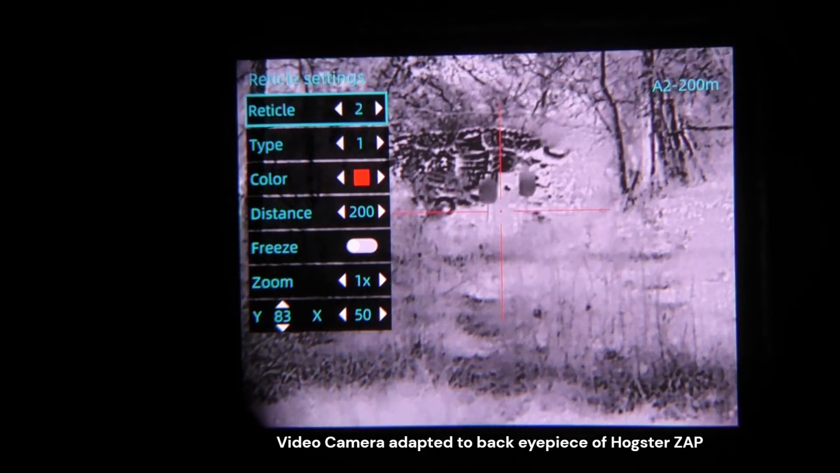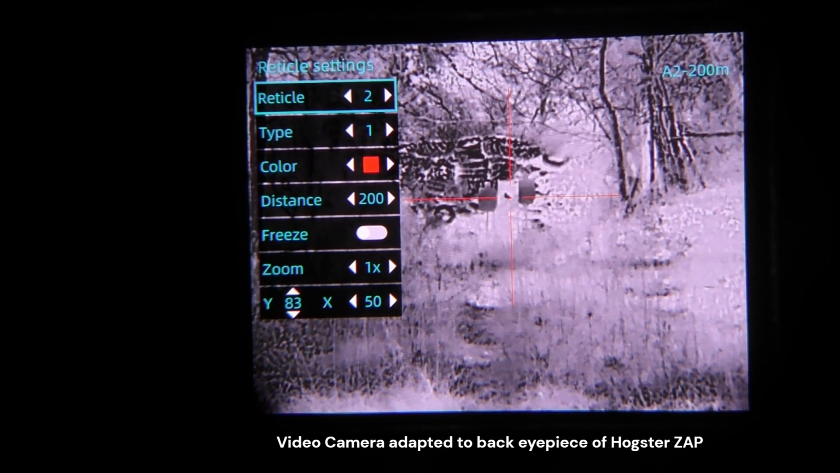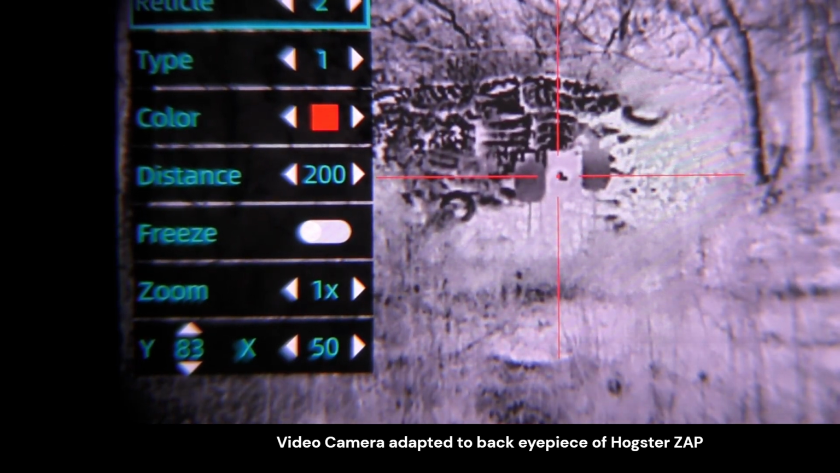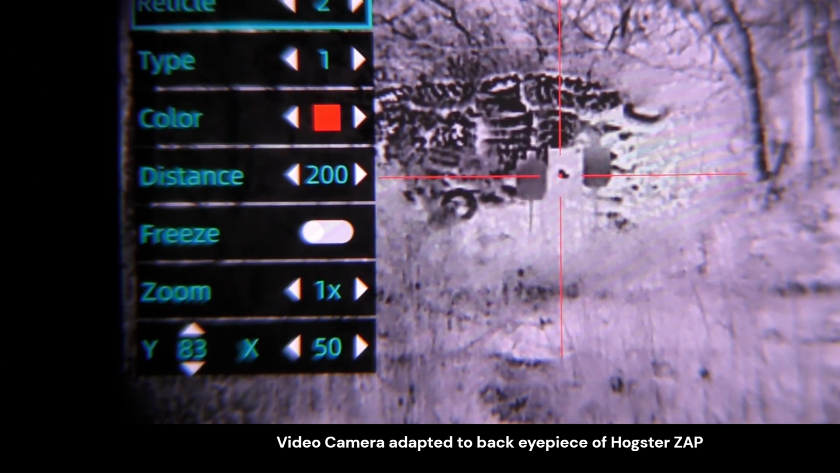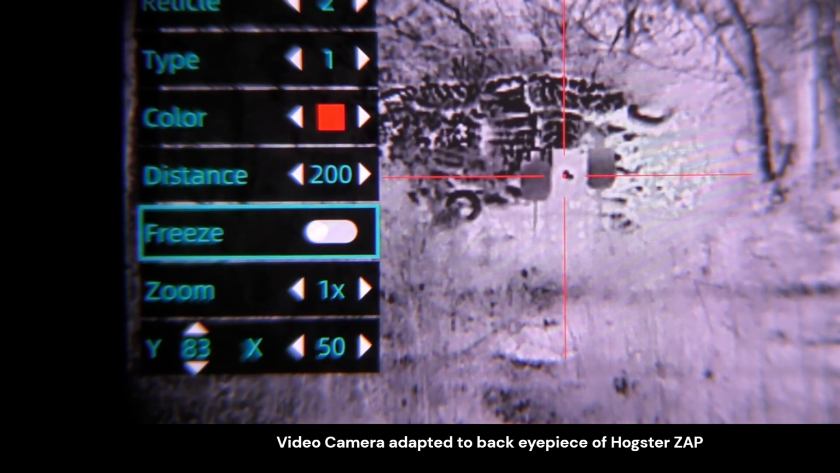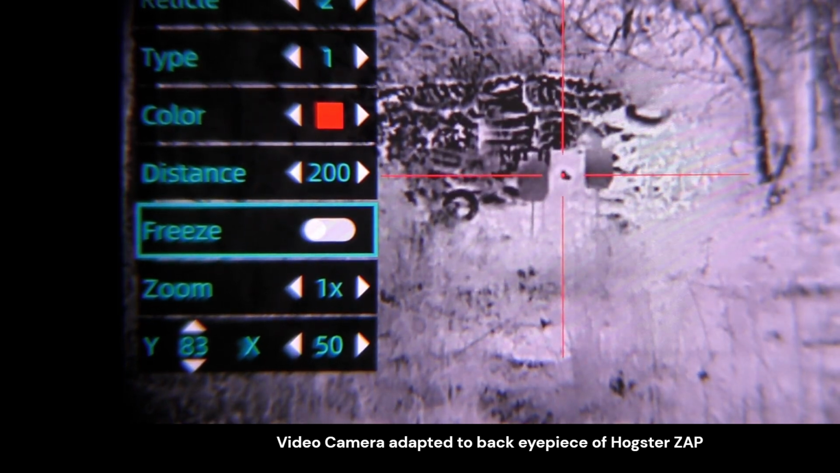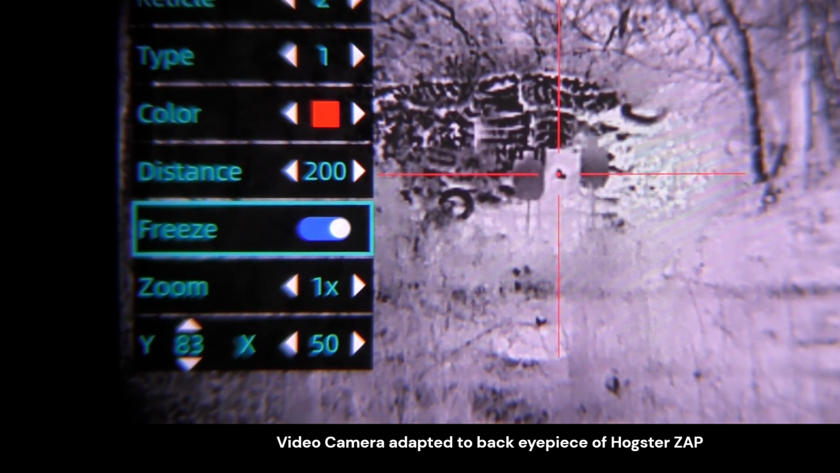Alright, here we are back at the bench, 100 yards. We'll get that reticle pretty close to where the aim point was. Now this is a little bit more difficult because the adjustment's more minute. So using 3 hands here, I'll try to make right there. I'll freeze it,